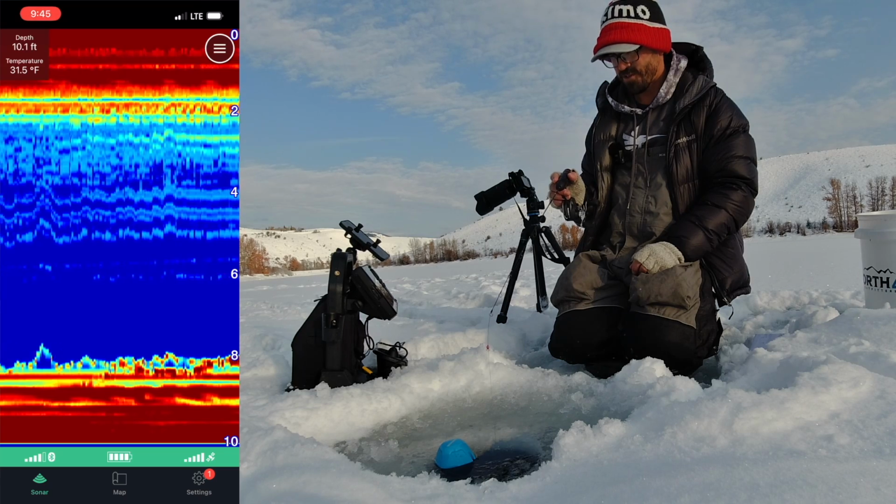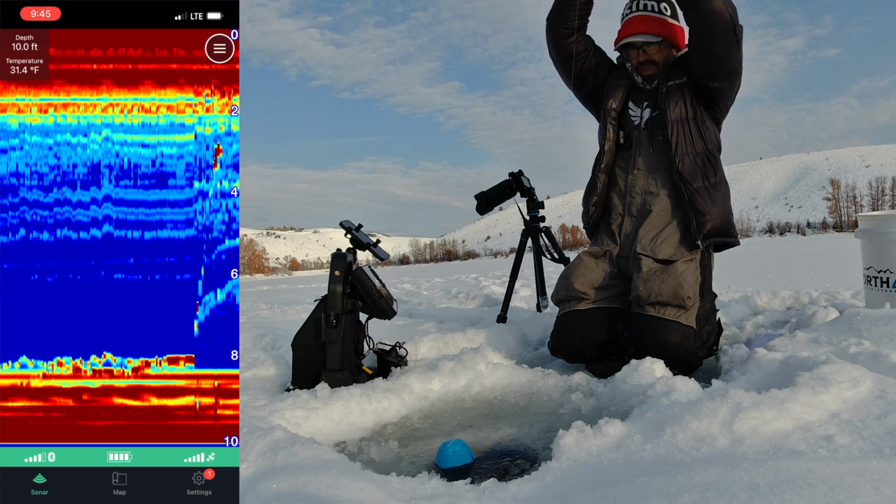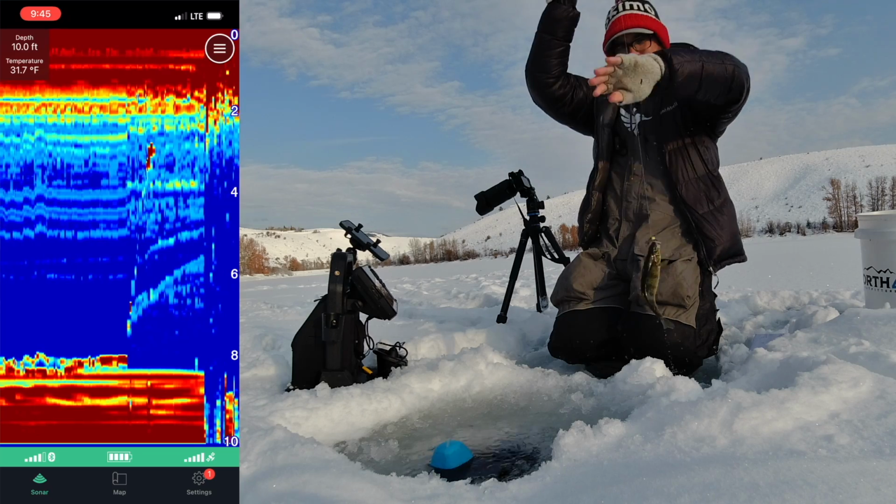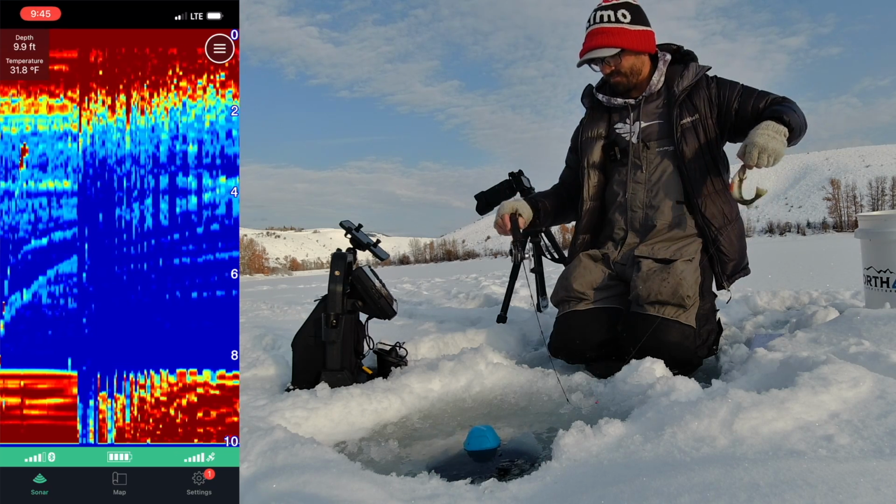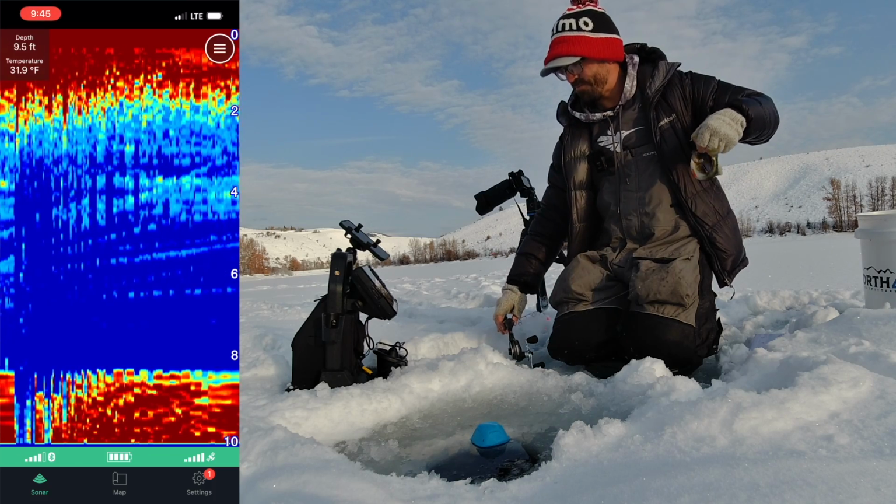There's a fish. We got him. There we go, another perch. I saw him come up through that weed bed.